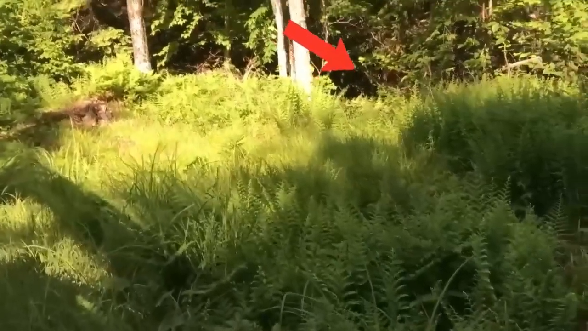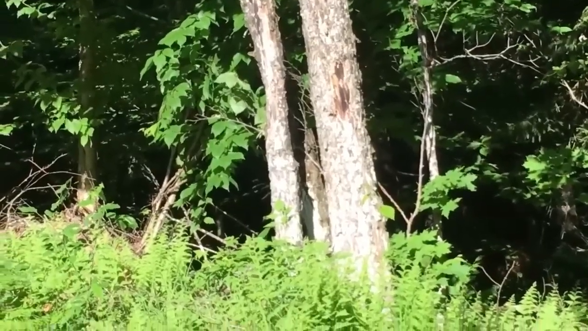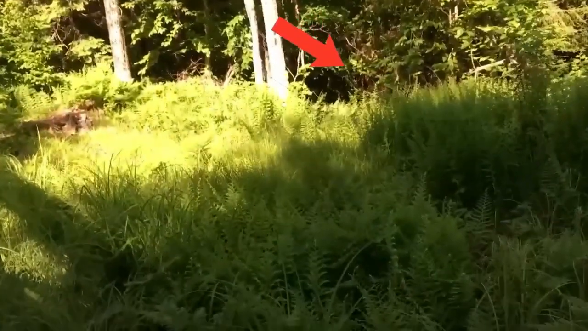Unfortunately, they could only manage to capture its back footage since the shy beast was in a hurry to escape. Since then, they're still wondering if it was an actual Sasquatch or just a massive bear that was strolling across the trail.